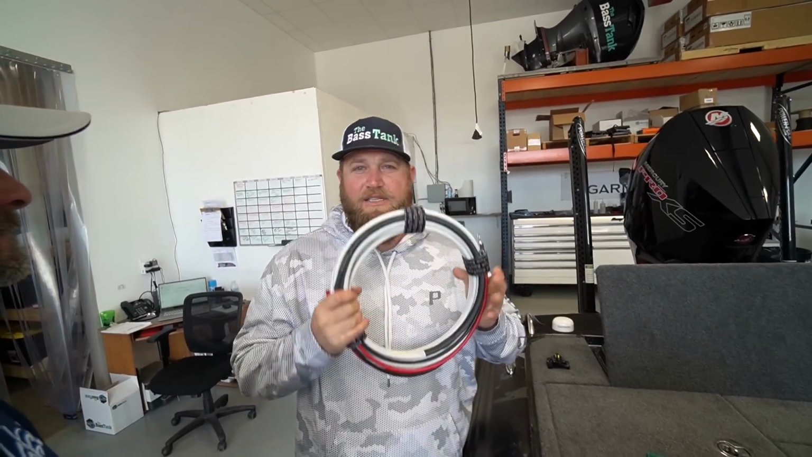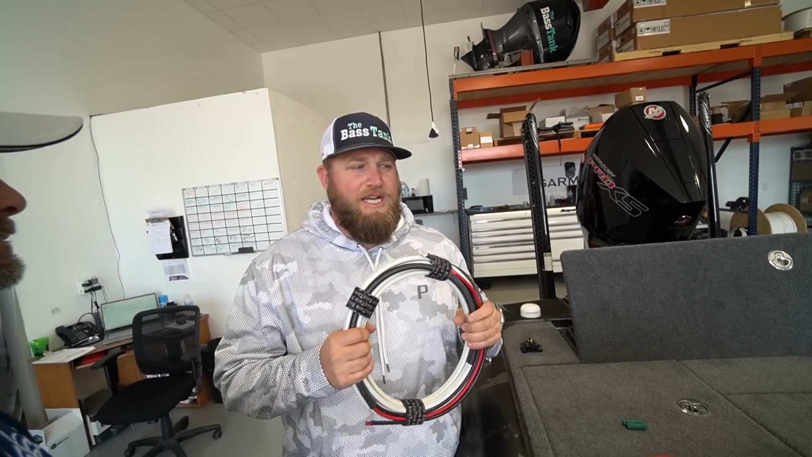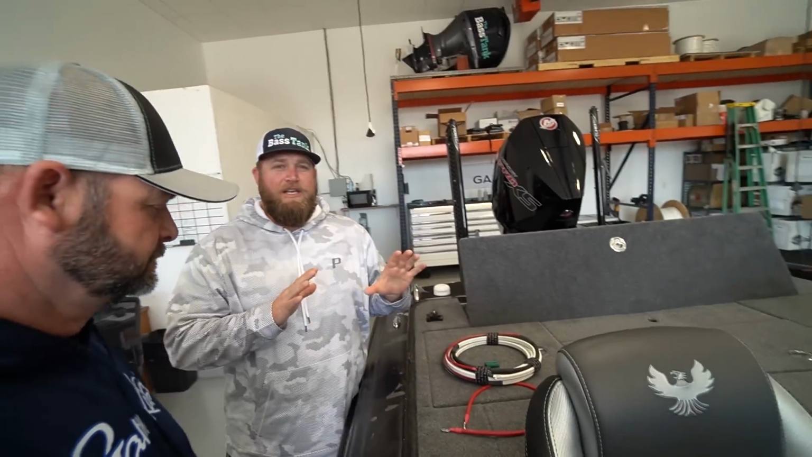Why are they? So there's a couple reasons, okay? One of them, the main reason, is the power harness. You guys already went over the Bass Tank power harness. This thing was designed so you have no voltage drop. You got a lot of voltage and it's clear power, right? It's not interfered with, not a lot of interference, okay?